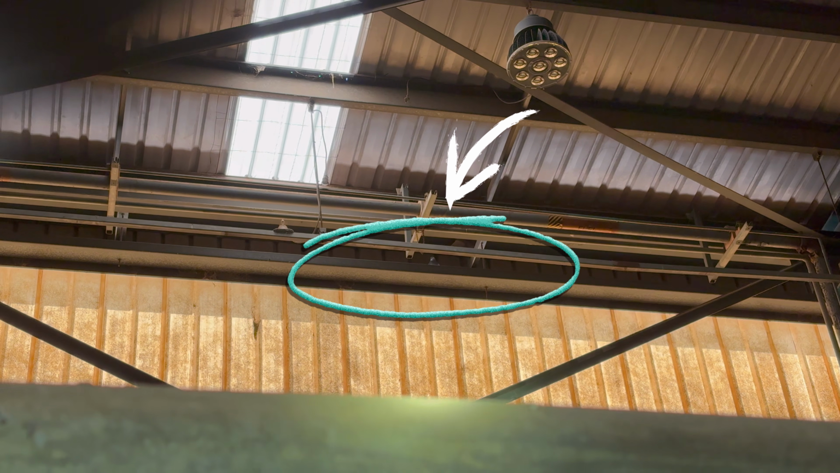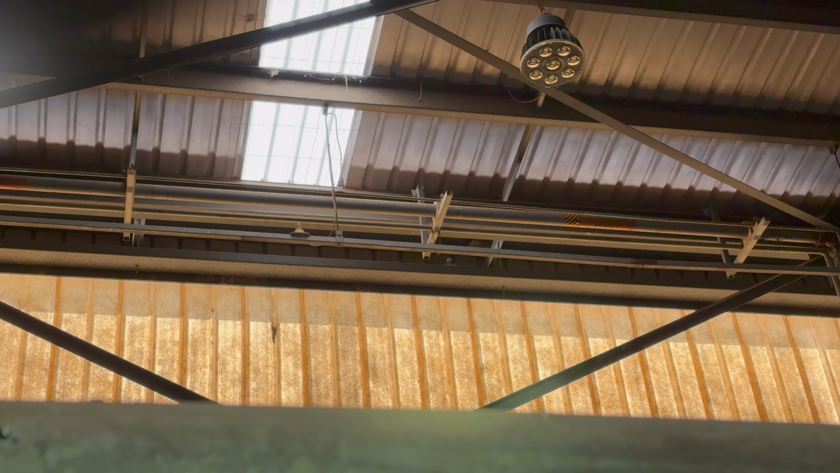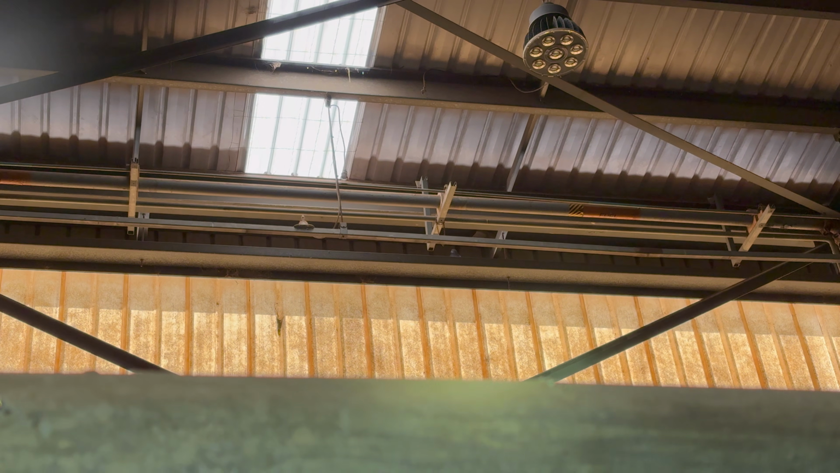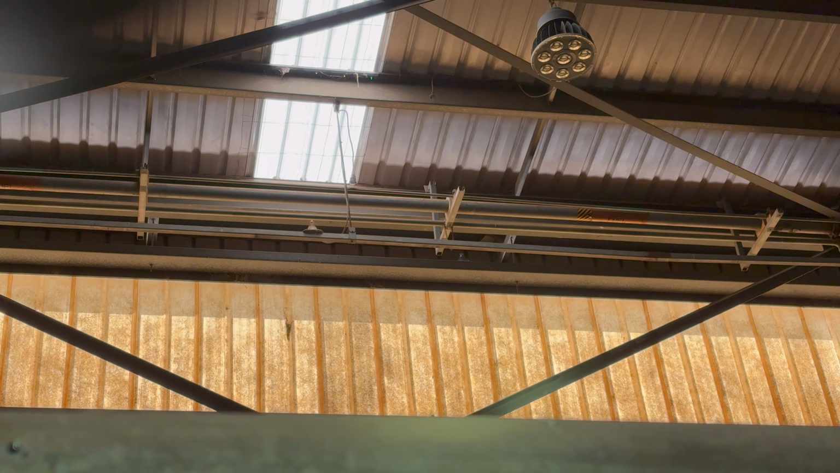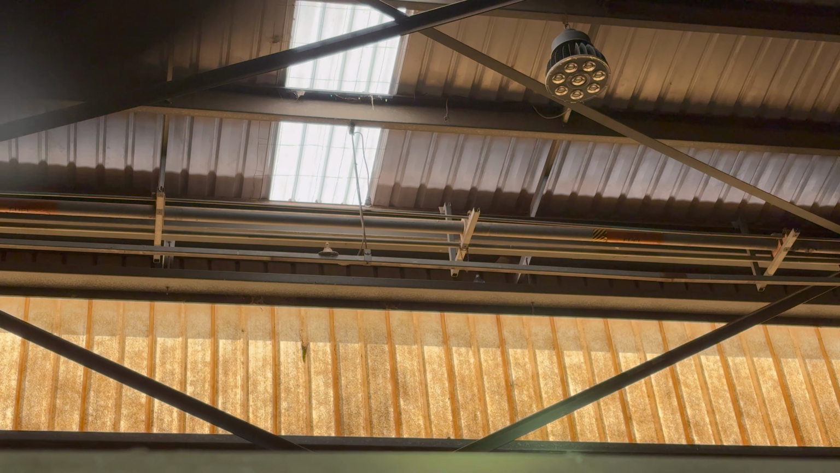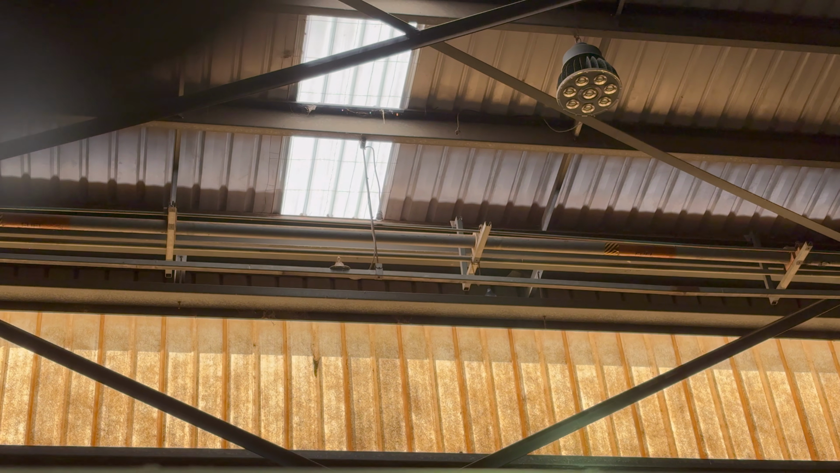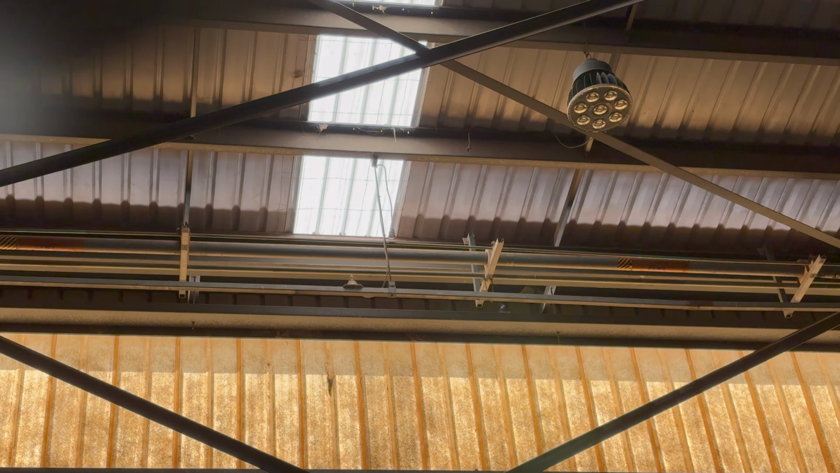Let's go find out. So I don't know whether you can see the cheeky little bugger, but he's right up there in amongst that Z purling and all those air pressure pipes. So not a shot that we can take, and it's the only pigeon we're finding in here at the moment. It just sucks when the pigeon you need to get is not making itself available. It's just too high of a risk of hitting those high pressure airlines and stuff up there to take that shot.